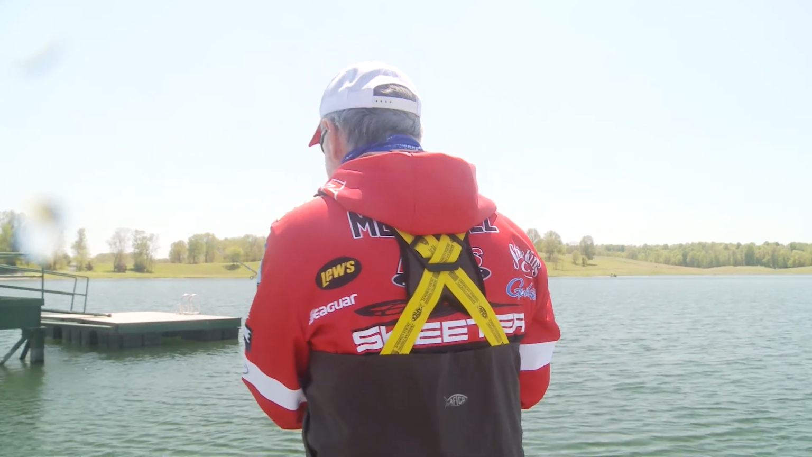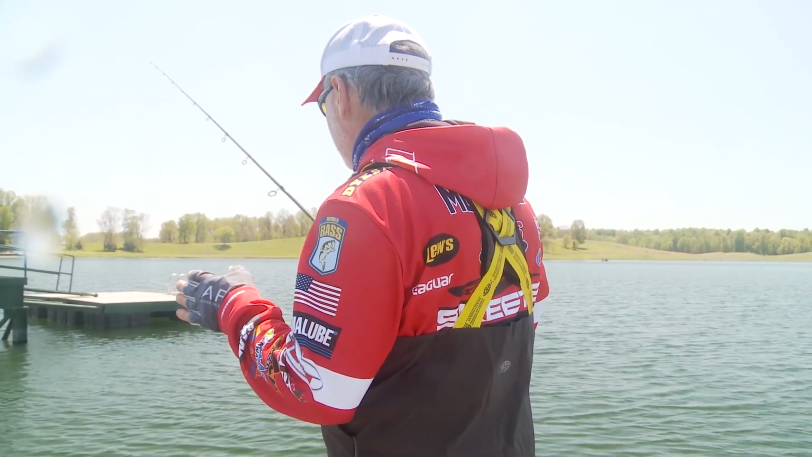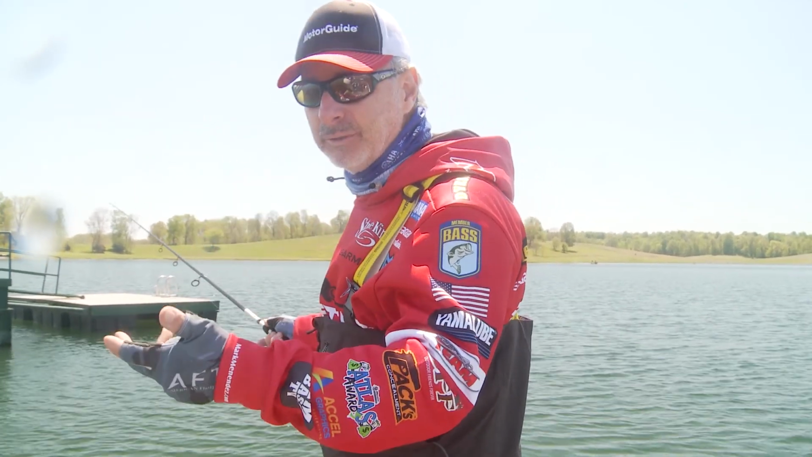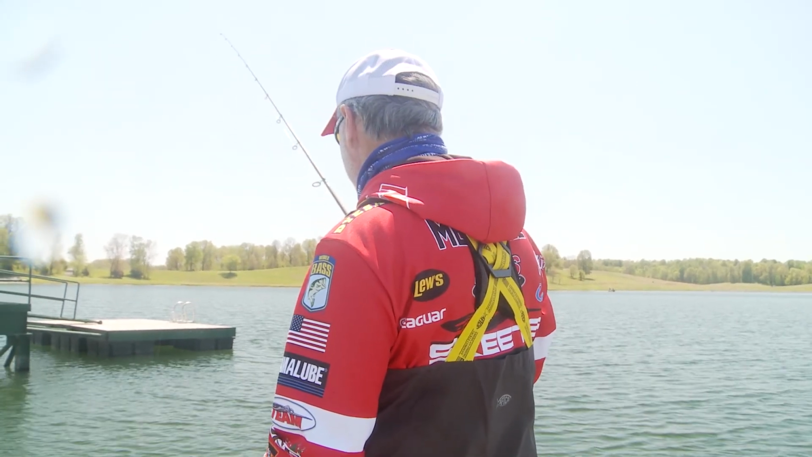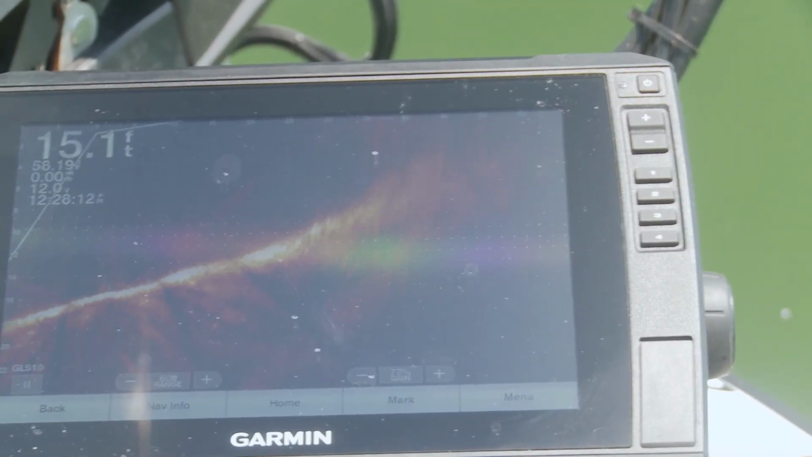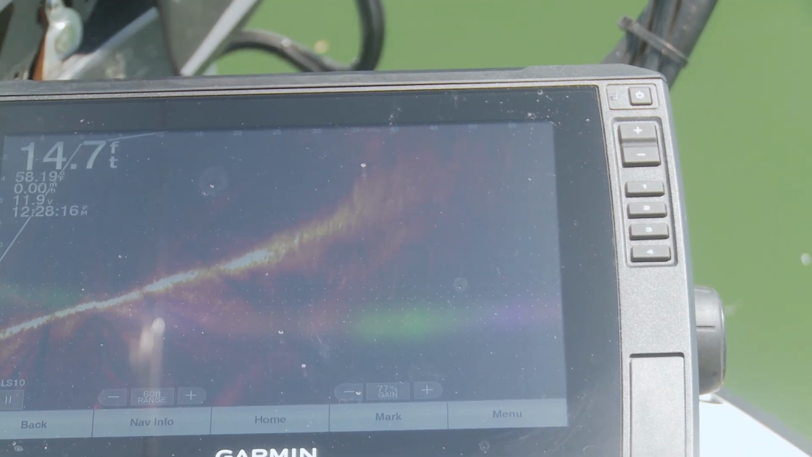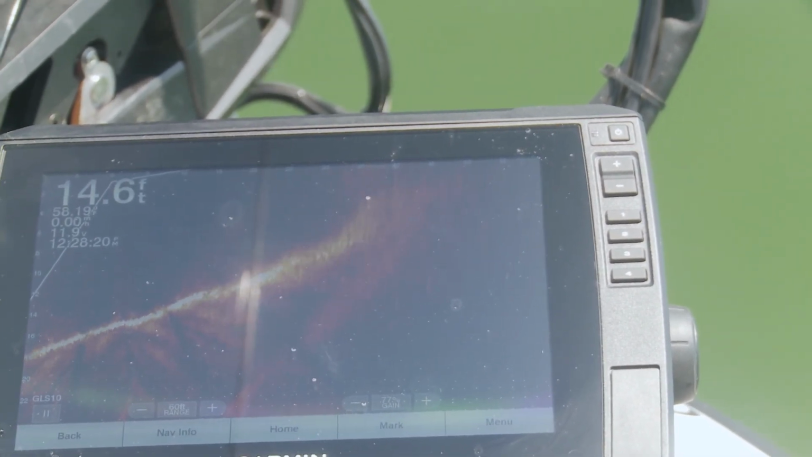You know, the disadvantage to fishing this way is because I have such a small piece of plastic on there, it's attractive to bluegill, it's attractive to crappie, it's attractive to everything. So you have to understand you're going to get extra bites. Ooh, yeah. Rattle it. He didn't need it. Got him.